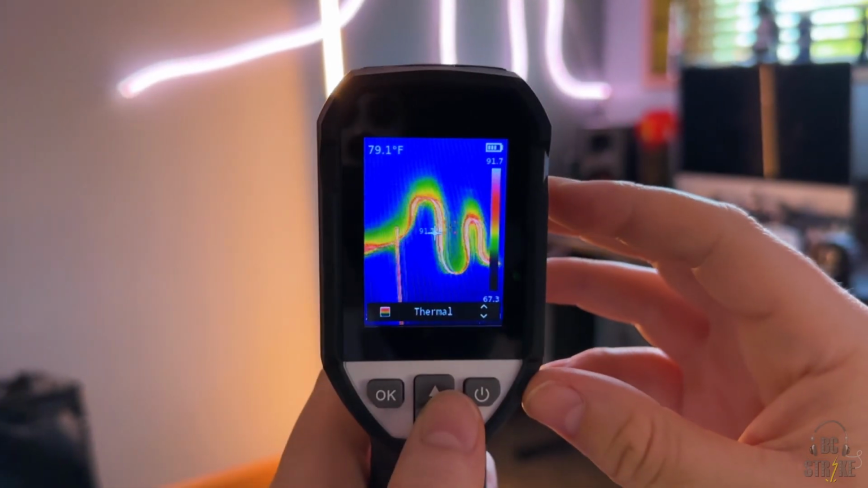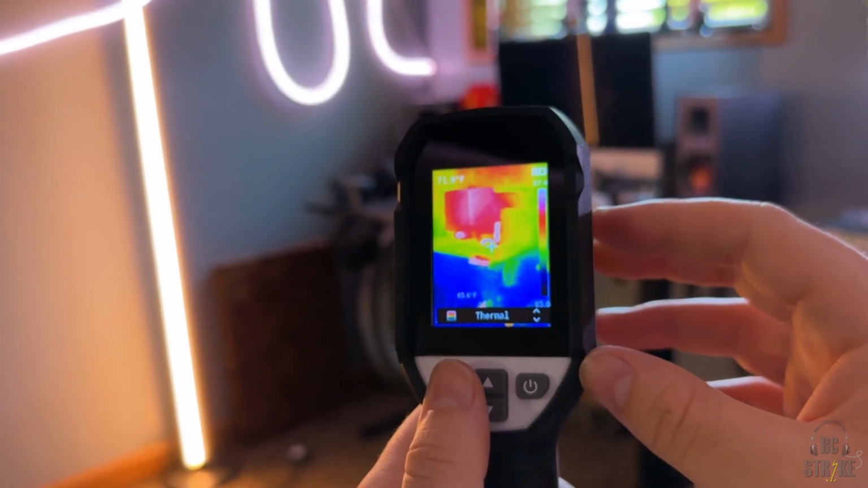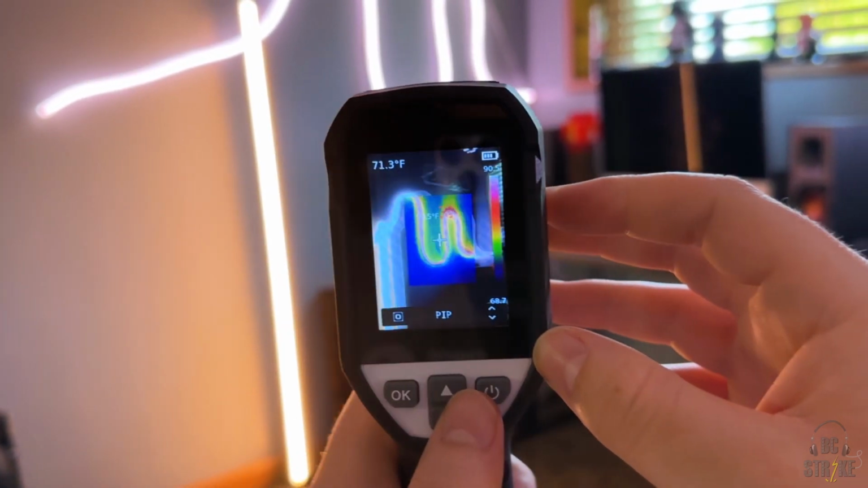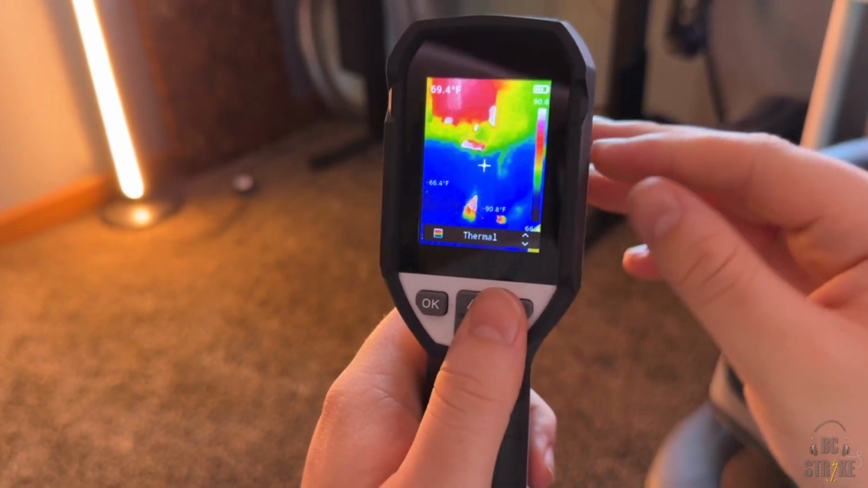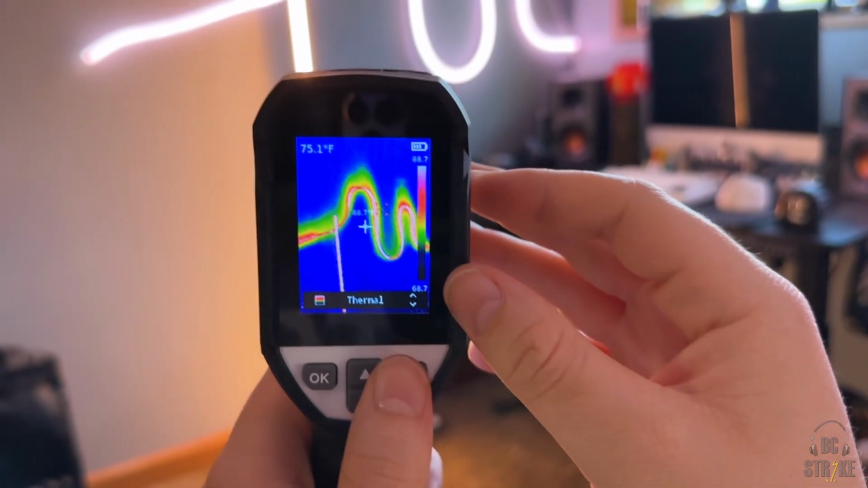So this is what it looks like in action. As you can see, we have our hottest and coldest spots, and it is fairly accurate. It's pretty responsive as well, which is super cool. We can change the different image modes if we want to see it a little bit differently. Picture in picture, T-Max. And yeah, it's really nice because you're able to see the hottest area. So like right now, that power strip down there is pretty hot. My iMac's a fairly hot temperature, same with my lights, which is super cool.